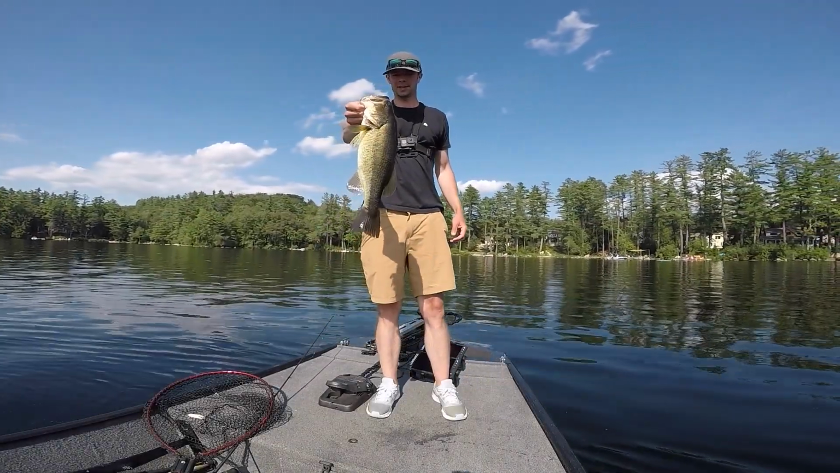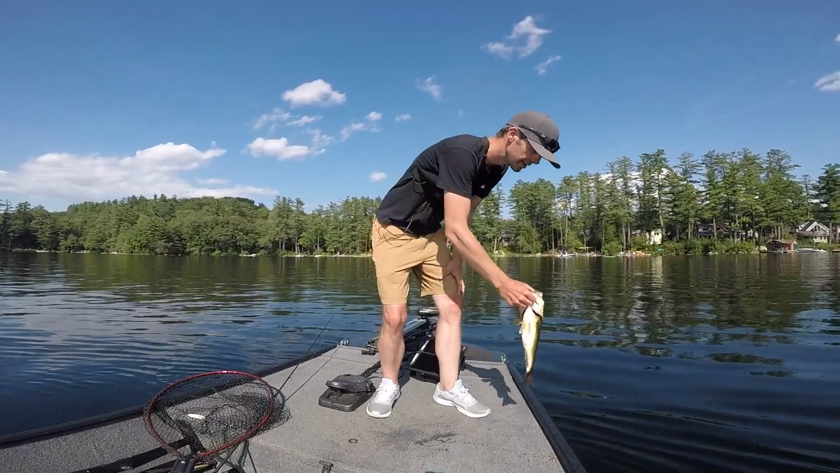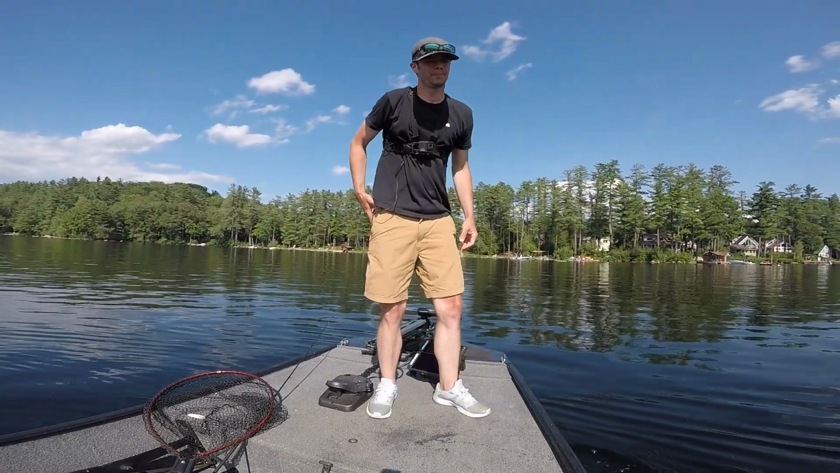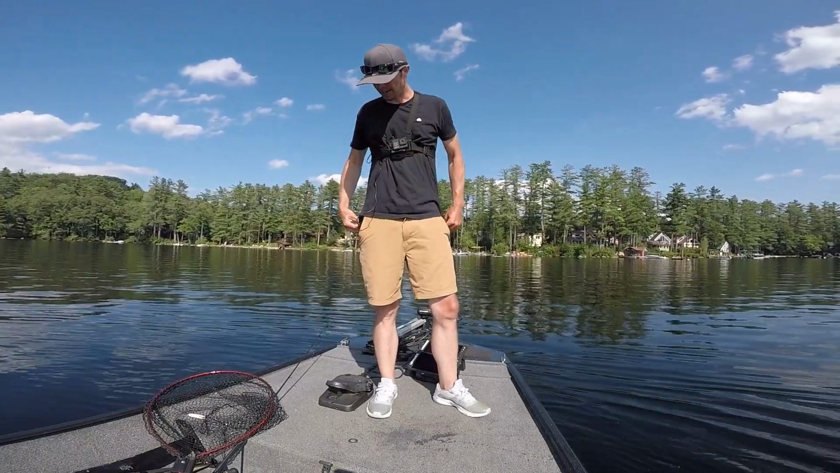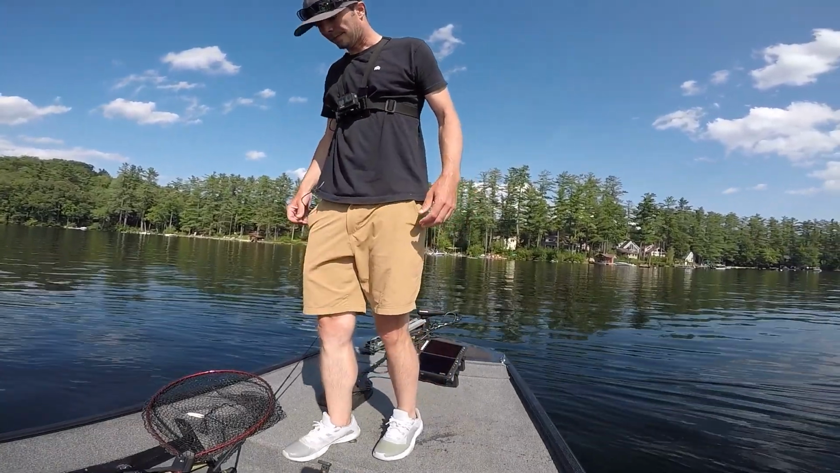Some came up on the active target, same thing, crankbait, just finding grass, finding bait, just targeting bait all summer.